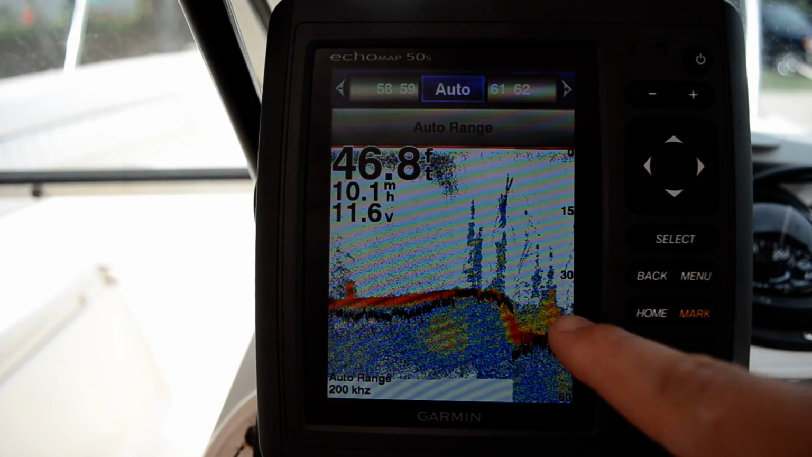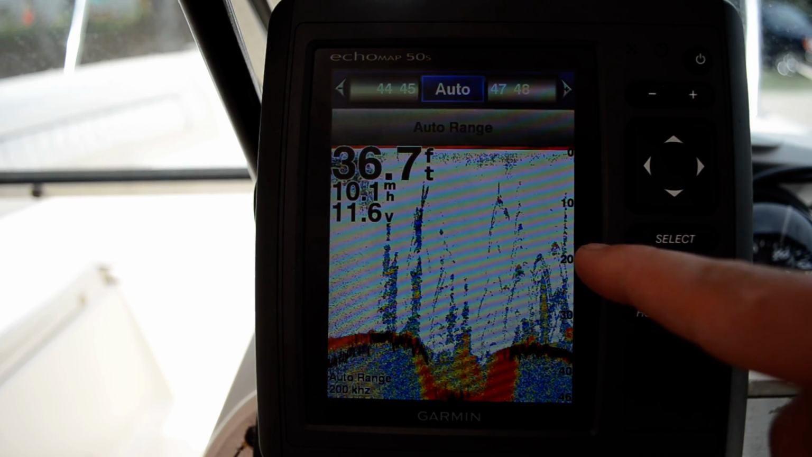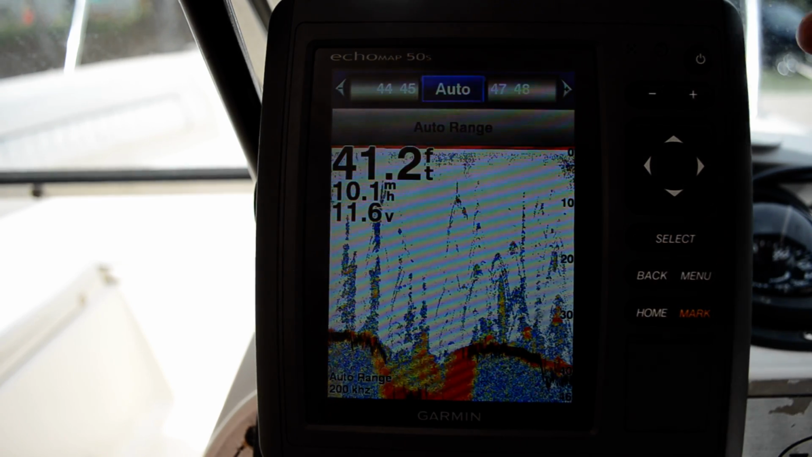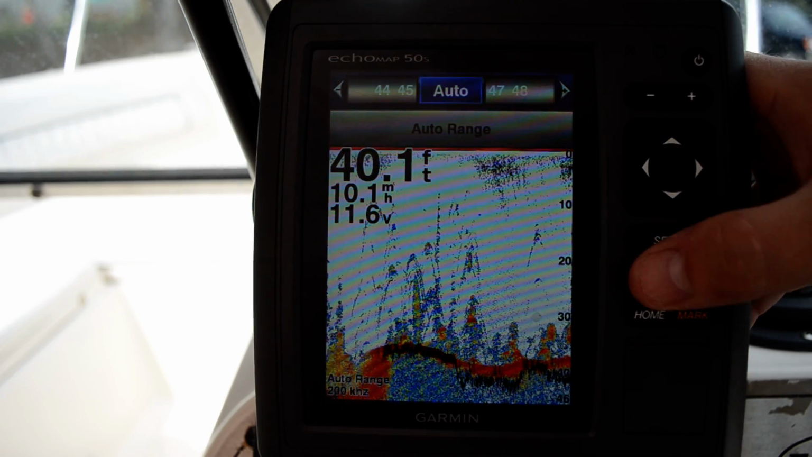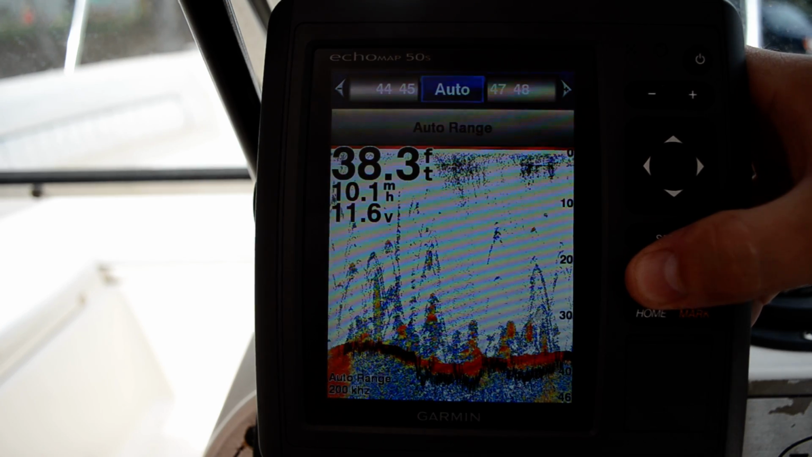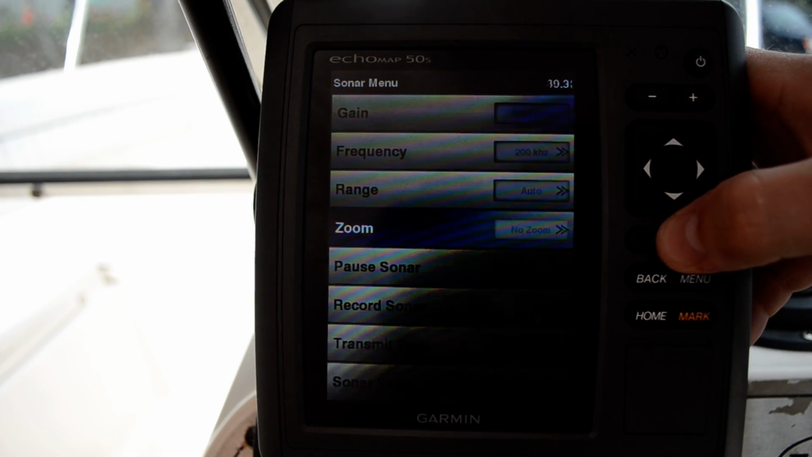Because if you look, the range keeps changing on this. I have it in auto range, and I'd much rather have it where my gain's always perfectly set. If I go into a different depth, then I just have to adjust it. A little more work, but if you want to get everything out of your unit, that's kind of what you've got to do.